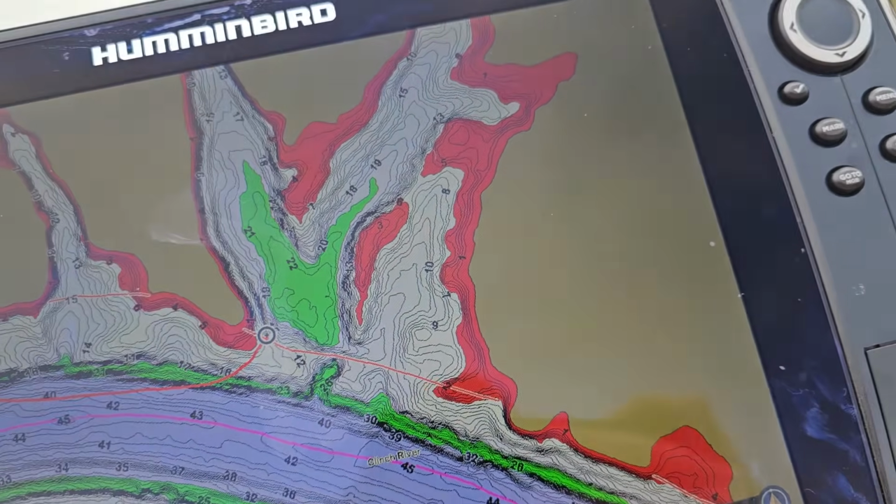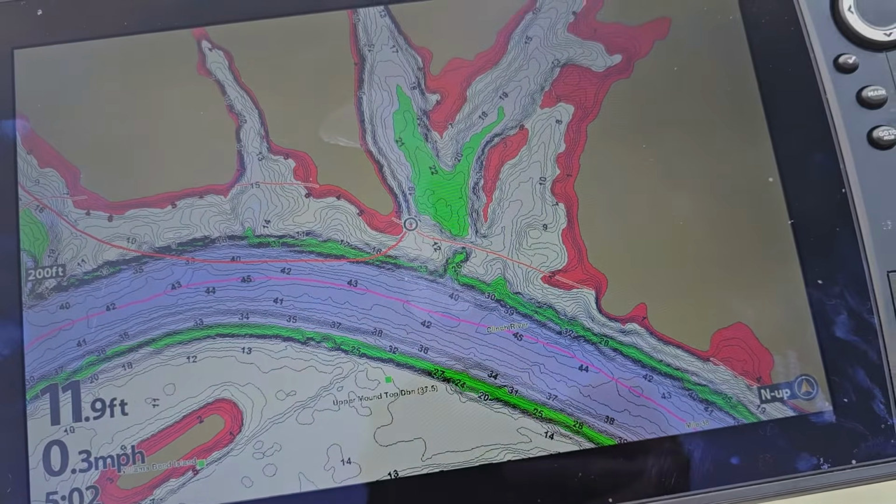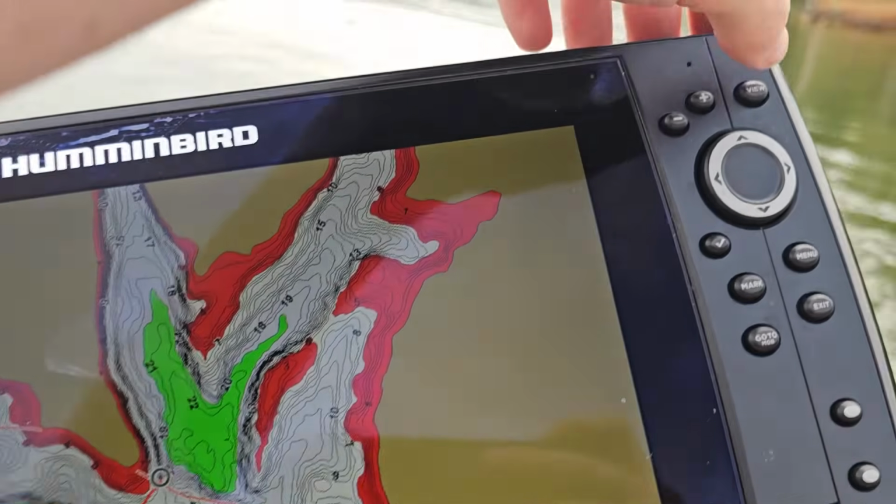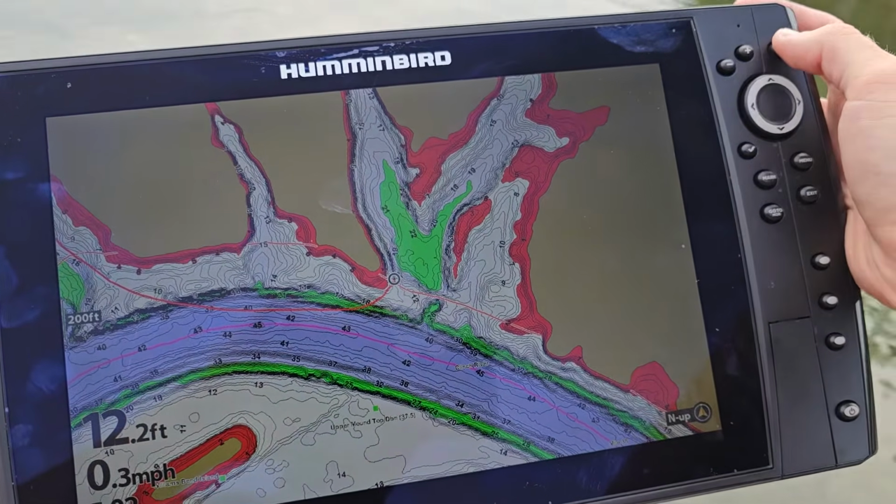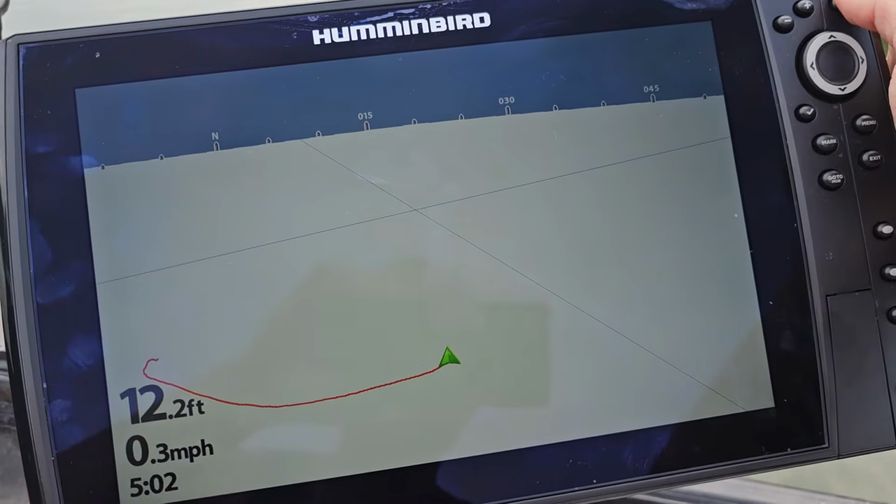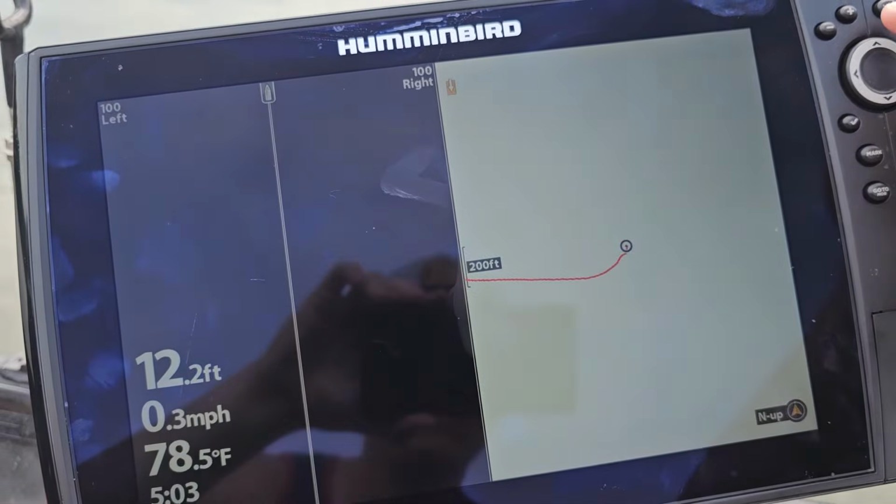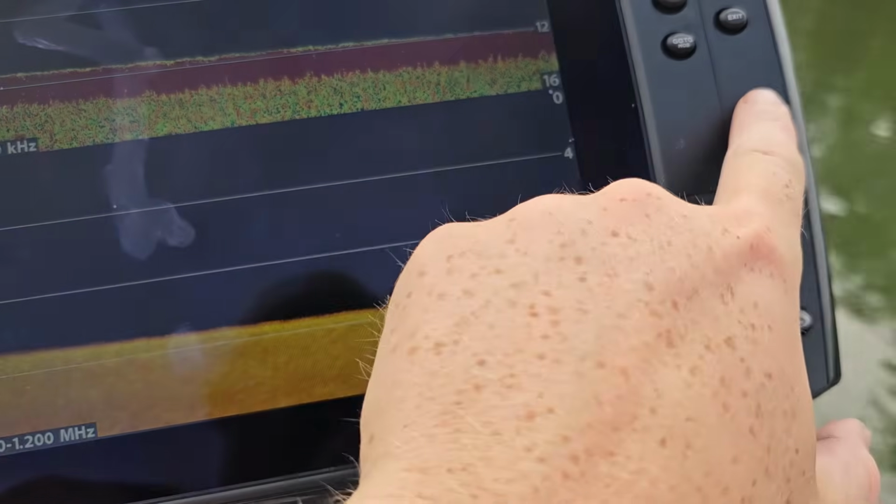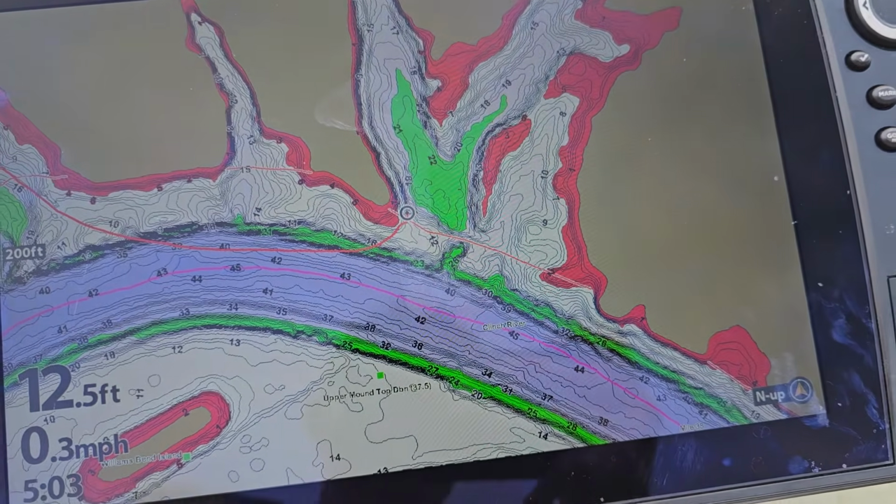So this is generally the screen that it'll start out on, your lake map, and you can toggle through the different options with the view panel up here at the top right. So it'll switch between all kinds of different things that you can customize. But you have these 3 buttons right here on the side that, when you click, turn to whatever you've got them set to.